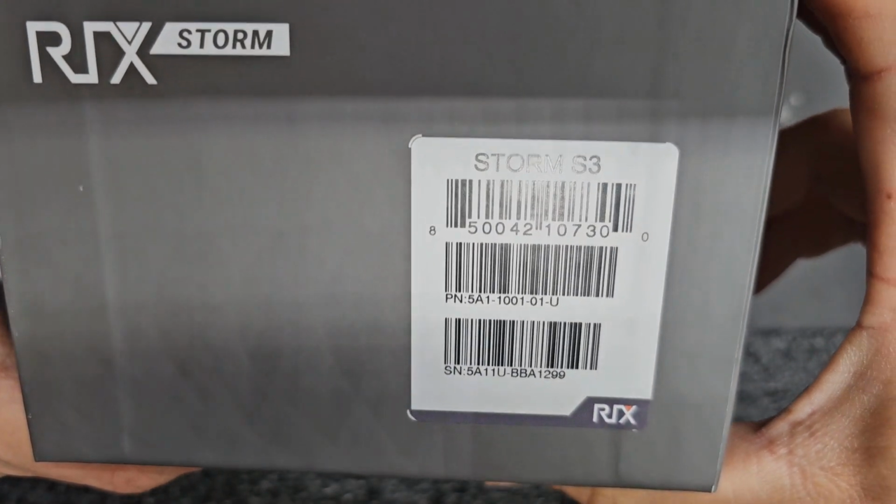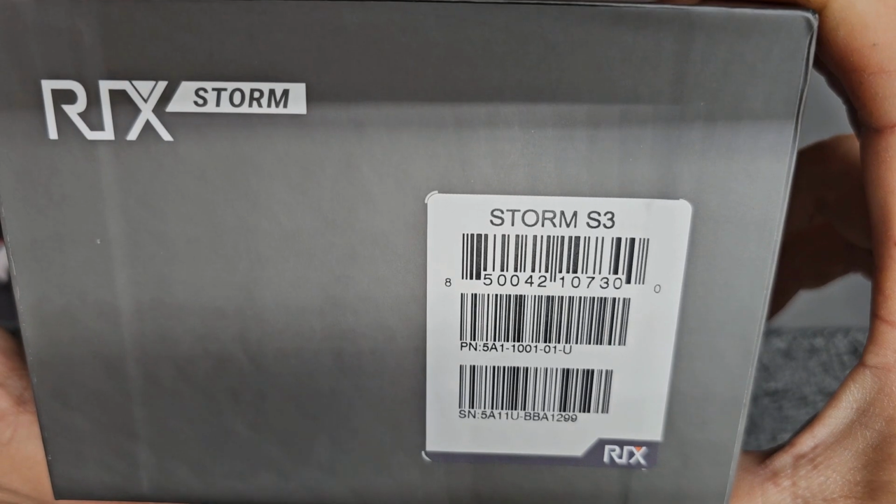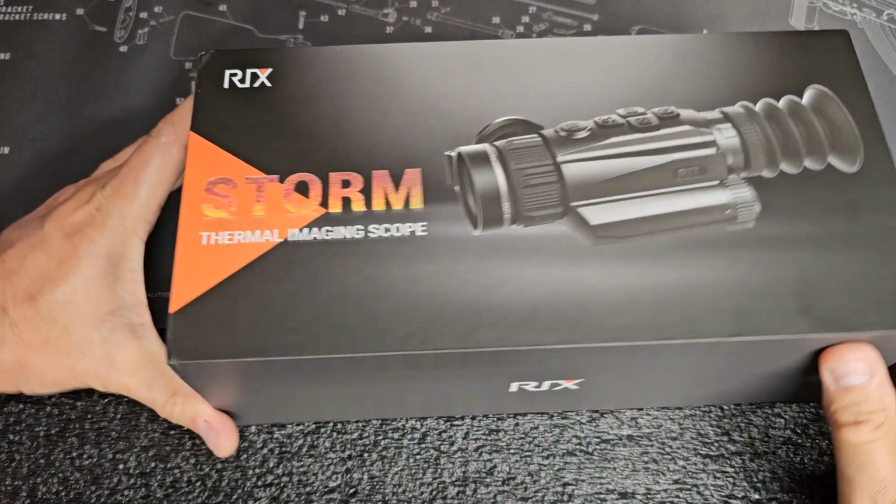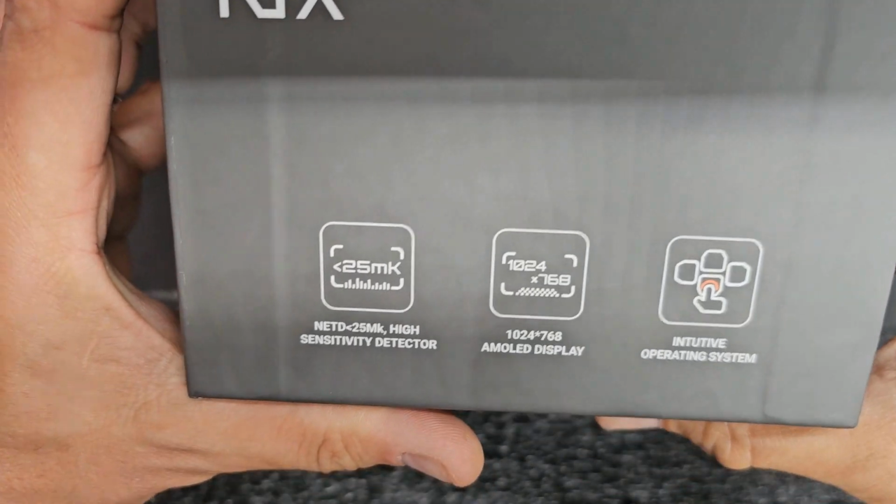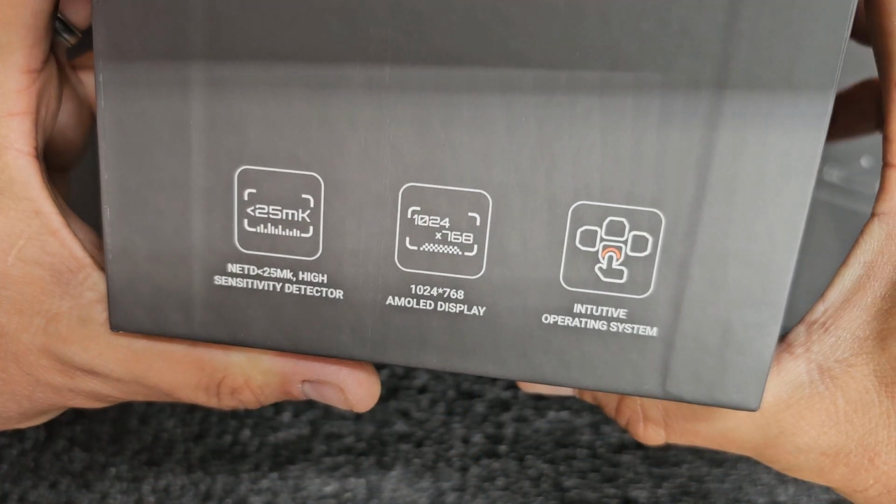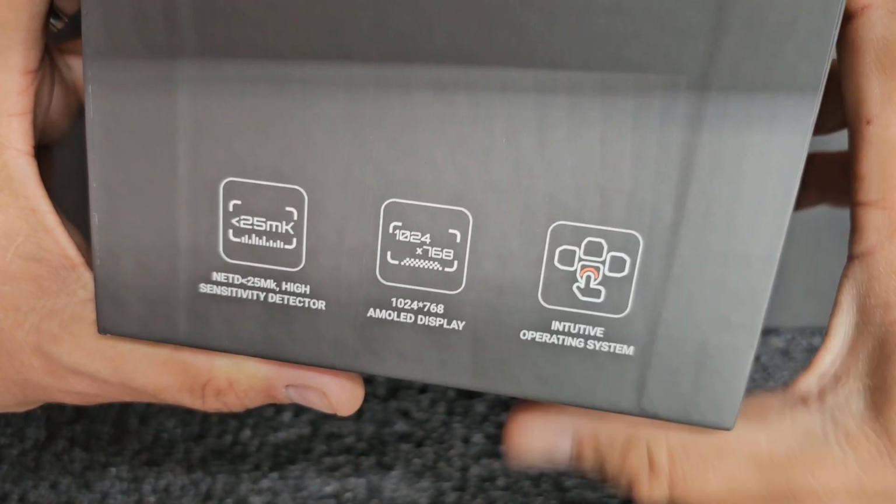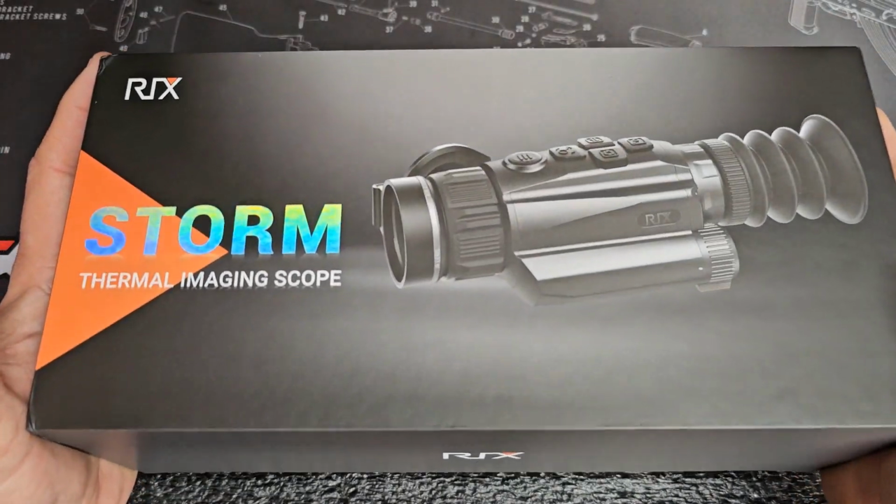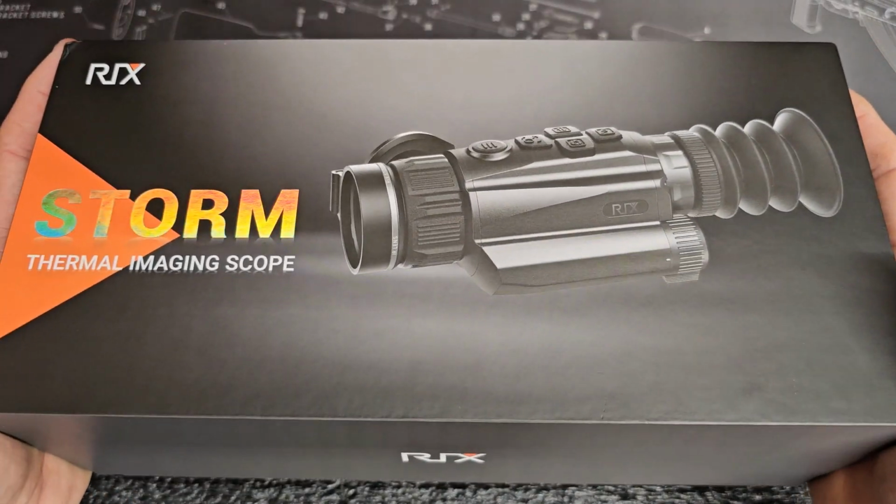So here is the product info. Storm S3, UPC code, and product number. Take a look at the other side of the box. Display information talking about the controls and the sensitivity detector. So let's get this thing unboxed and see what we got here.